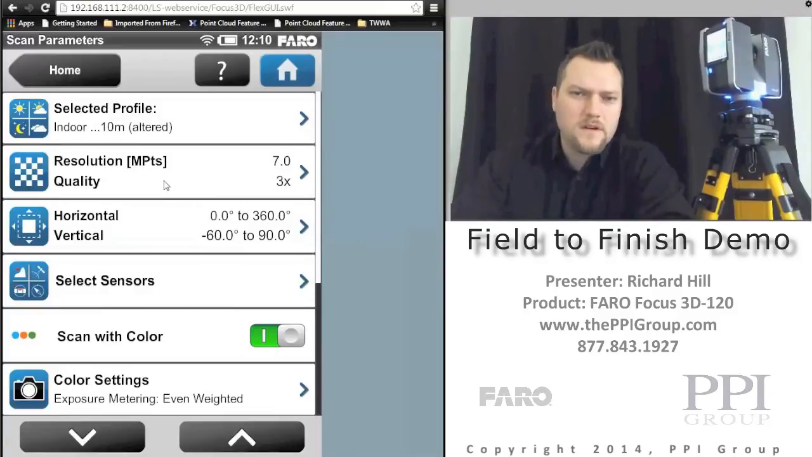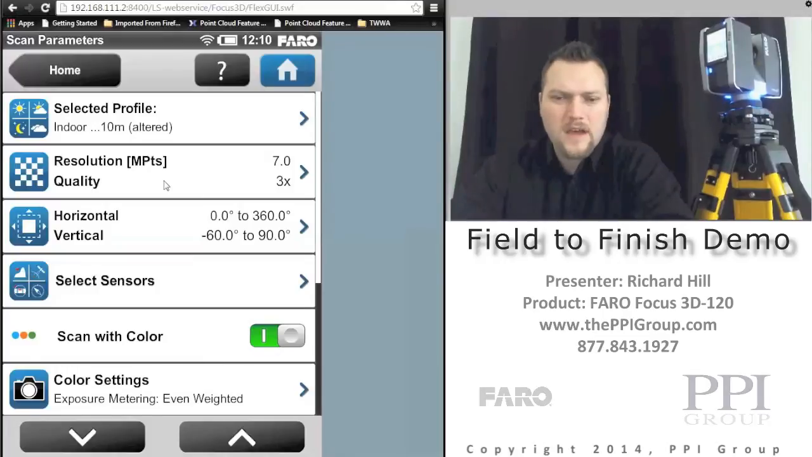And I encourage people to do their testing and see which one would work best for that project. Do a quick scan, throw it in your laptop, see how it looks, and do the rest of your scans like that one that you prefer.